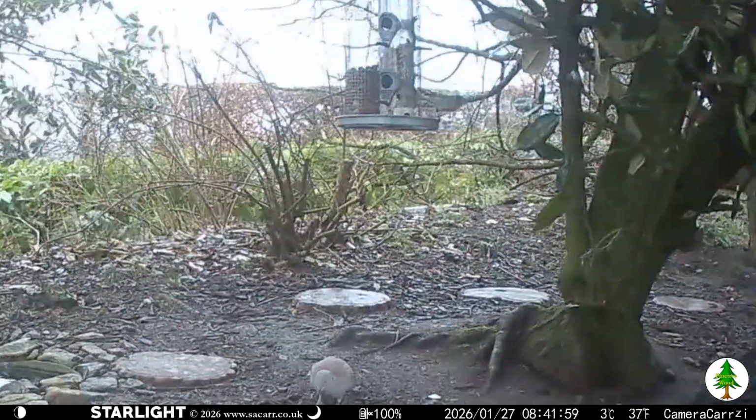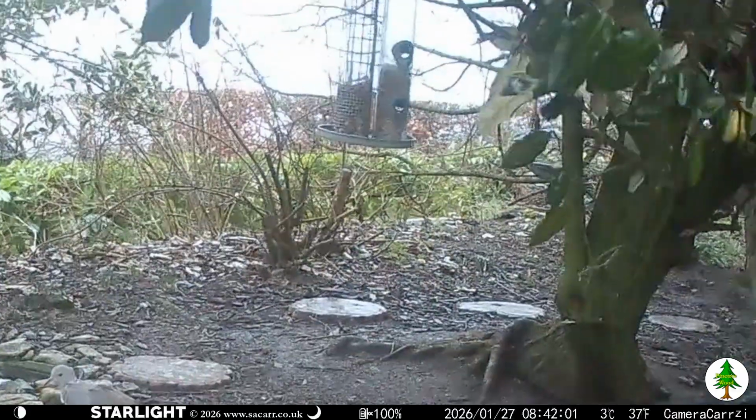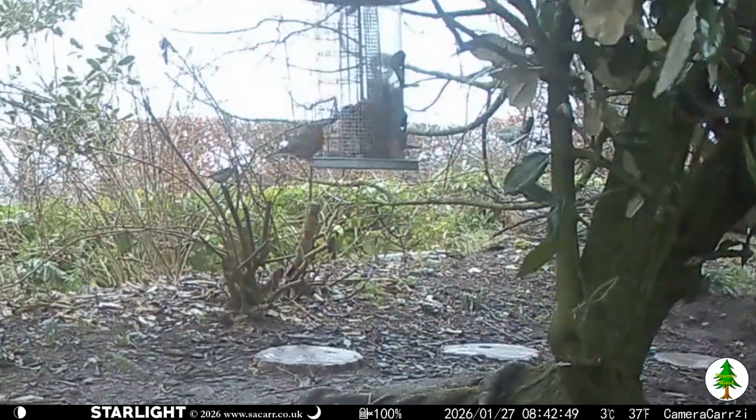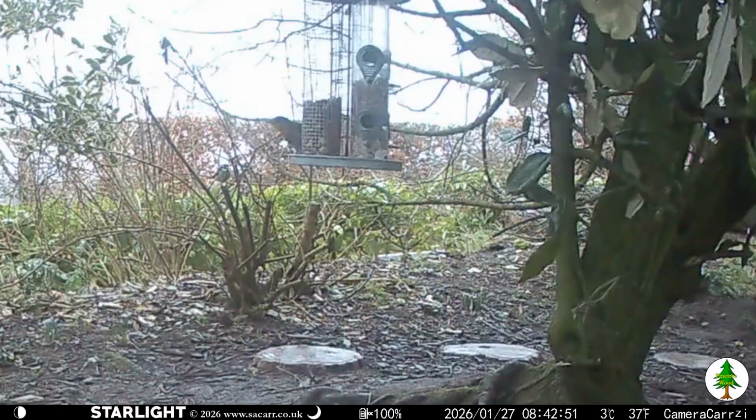The wind caused quite a few balance issues for the small birds in the feeder. I think that also kept many birds away, as there were no more captures after 8:42 in the morning.